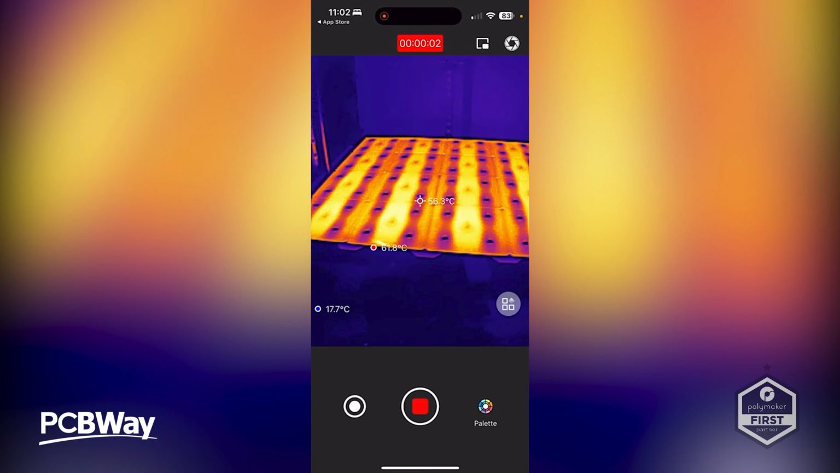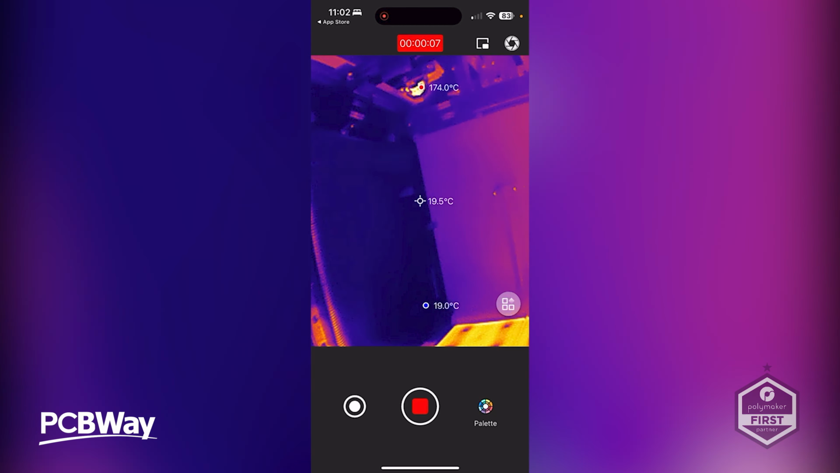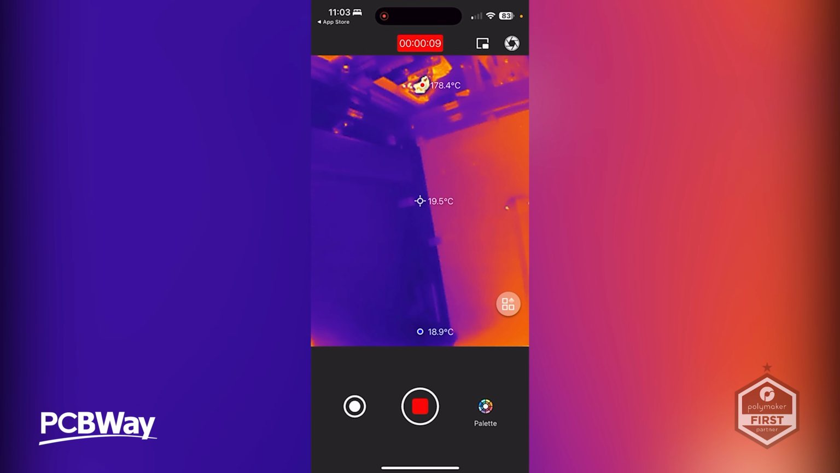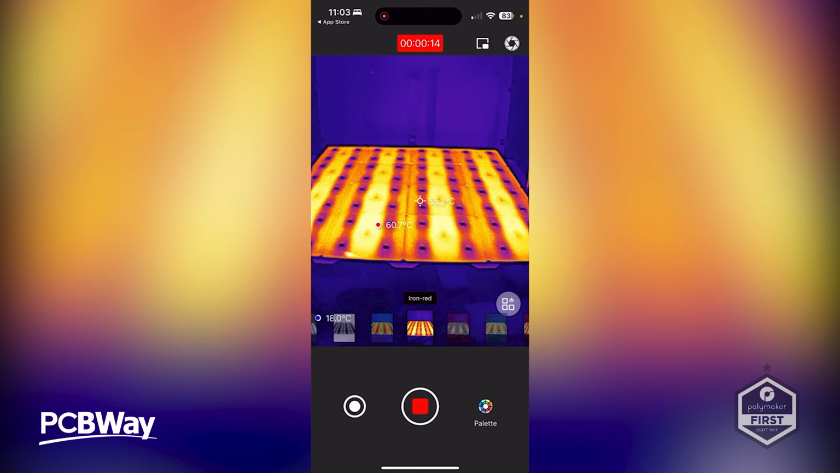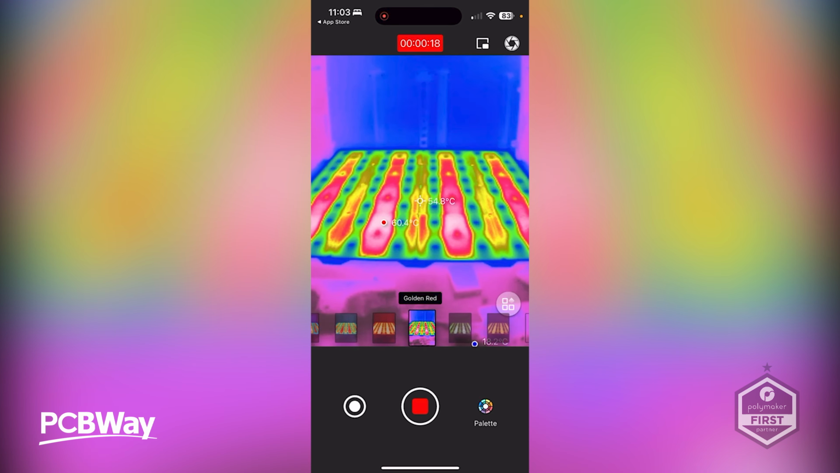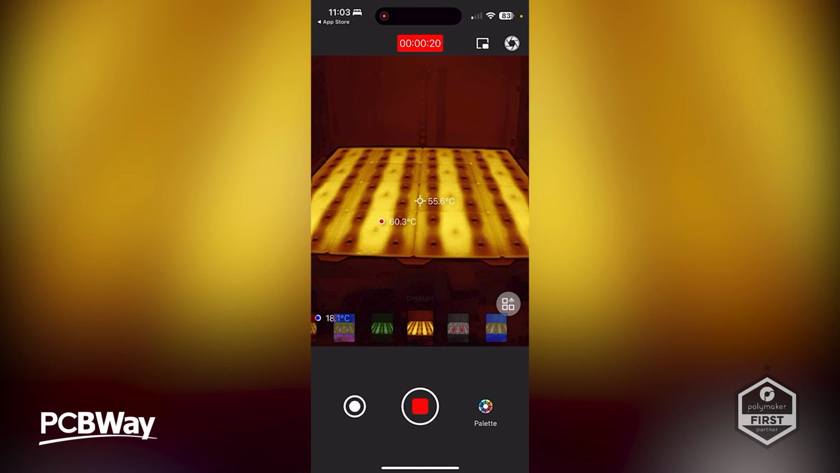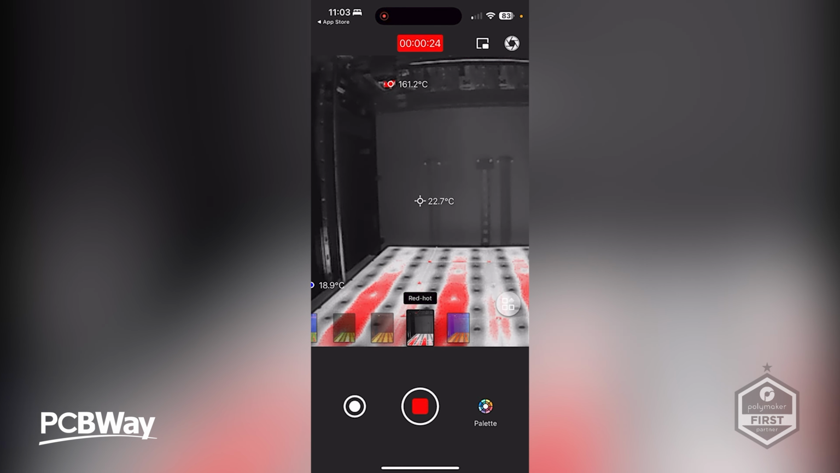And this is recording directly from the camera now. So we've got 60 on the bed there. We should have just over 170 to 180 now on the hot end. So we can also change the palette on here. So if you've got a different temperature range that maybe you want to use a different color for, or it might be more appropriate for, look at that. That's cool.